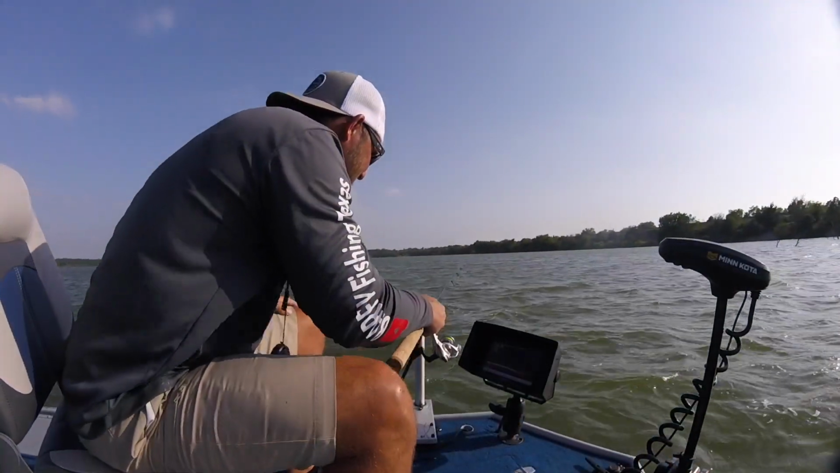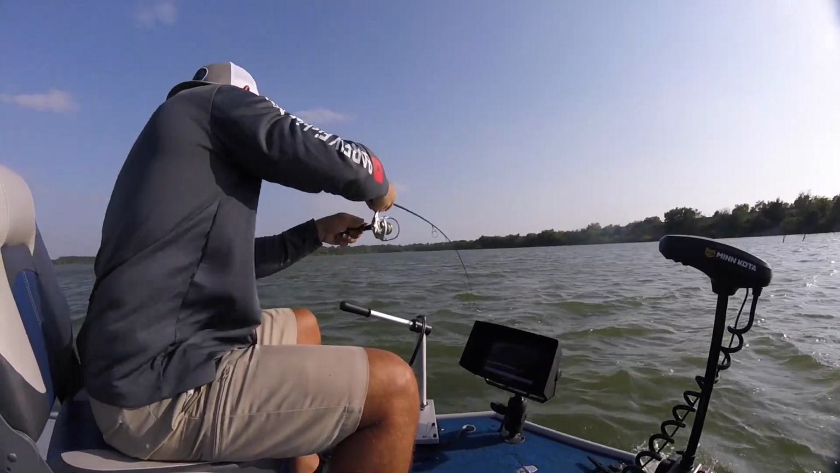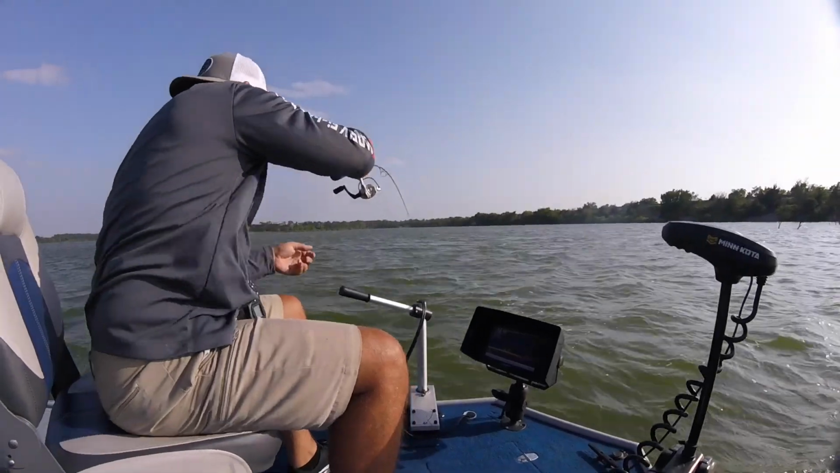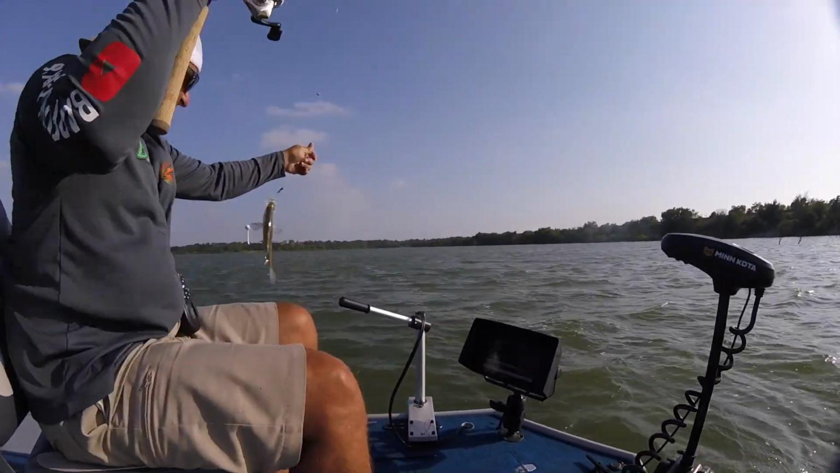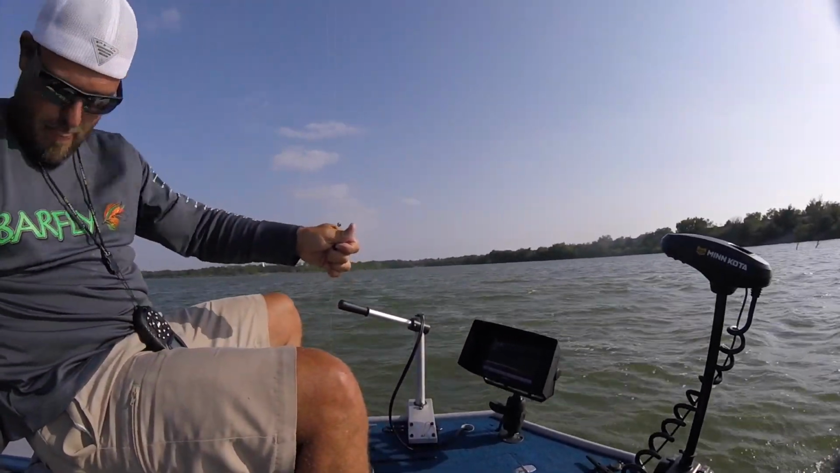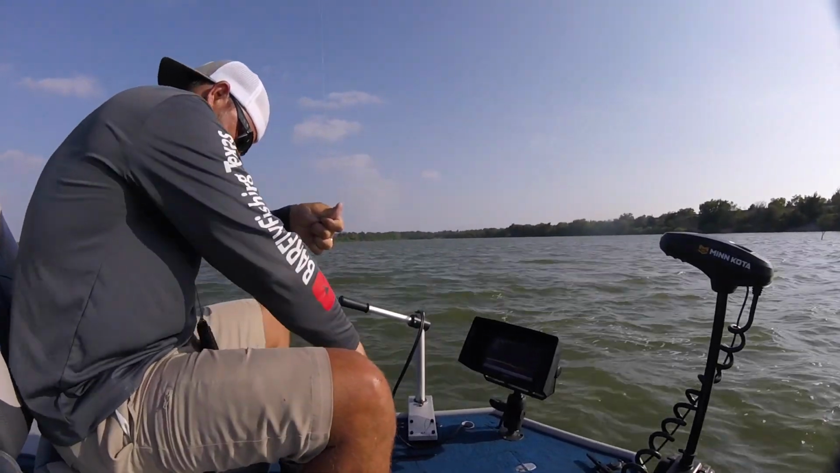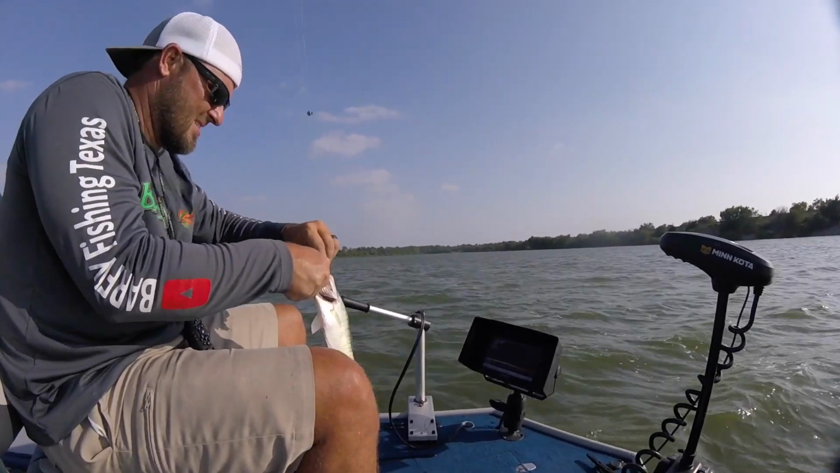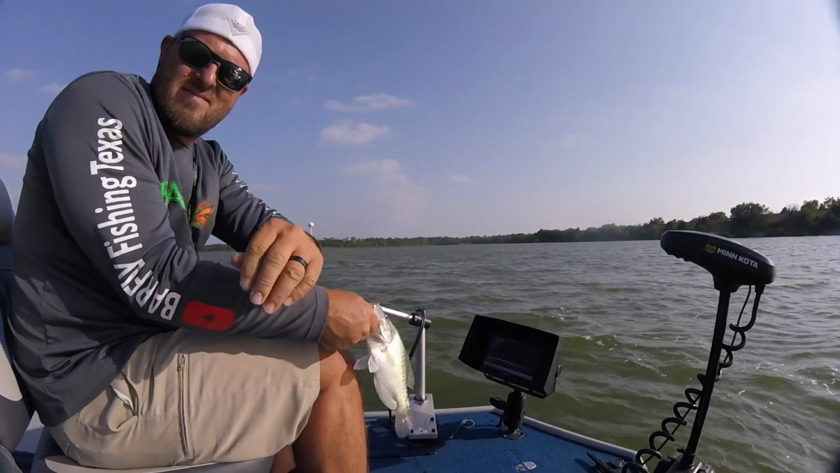Pop. Nice fish. Like a white bass. That's crappie. Nice one. Swung him in. Boat swung him. Got him in here. Kind of out in the open. Got that guy.